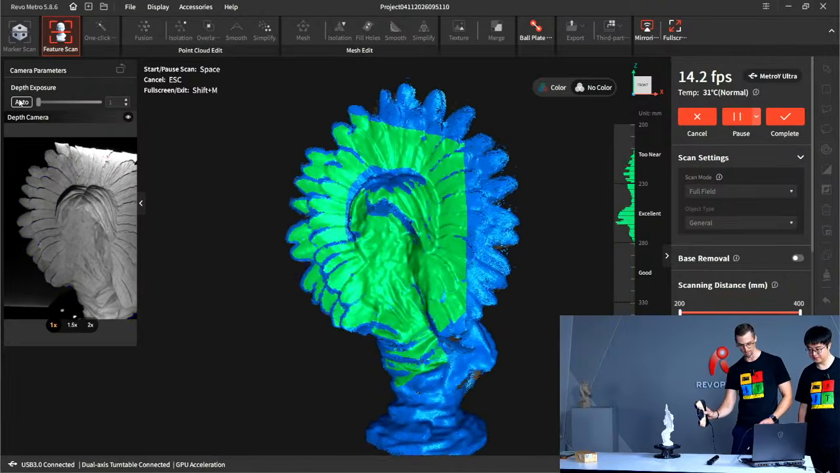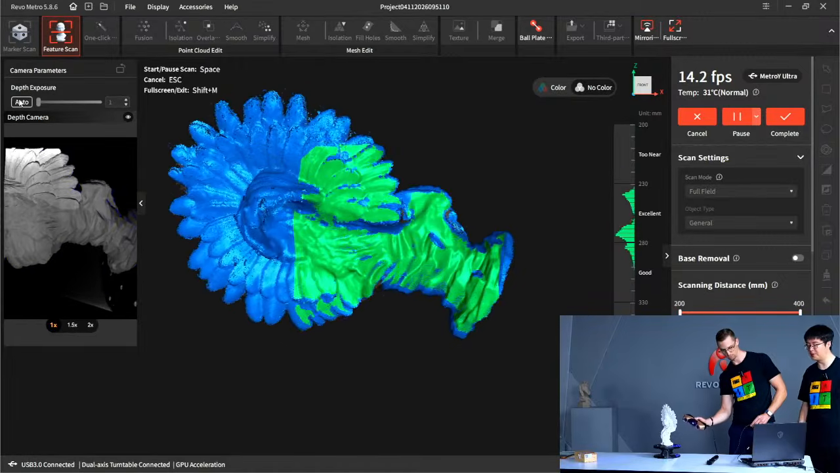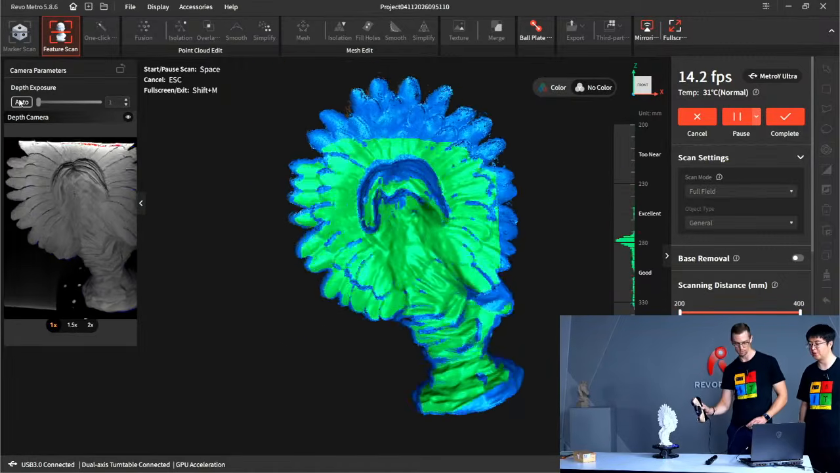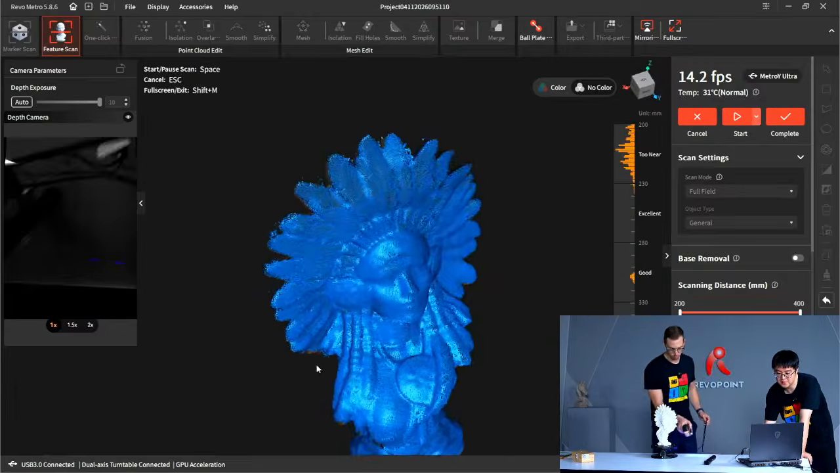Deep areas there. How about I purposely leave some holes so I can show them the fill hole function? Sounds good. Then you're pretty much good then. Yeah. All right.